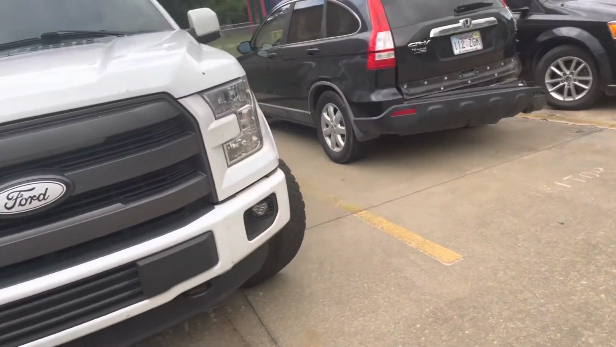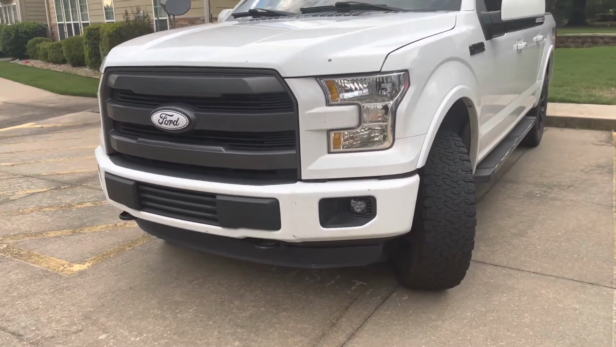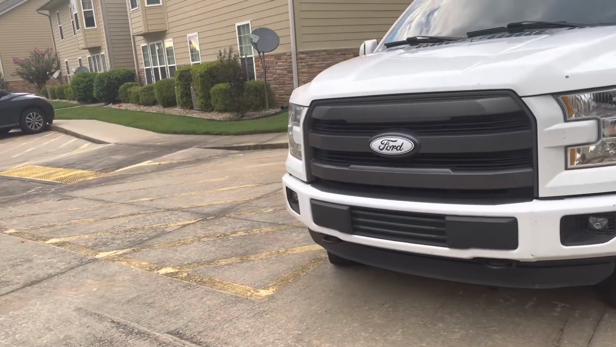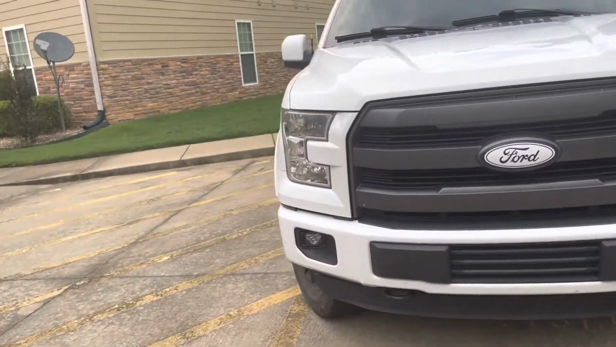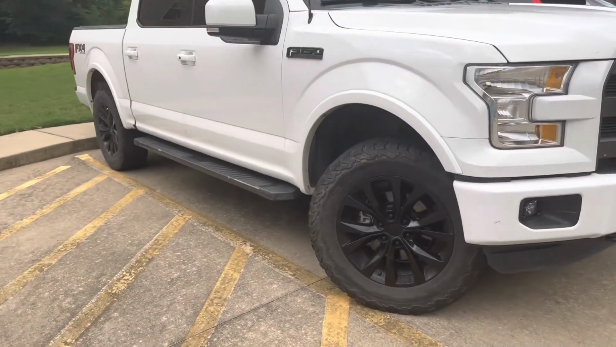So everything went according to the instructions. The only thing that I would say is get a small screwdriver, like a stubby screwdriver, to do the set screws and everything else.